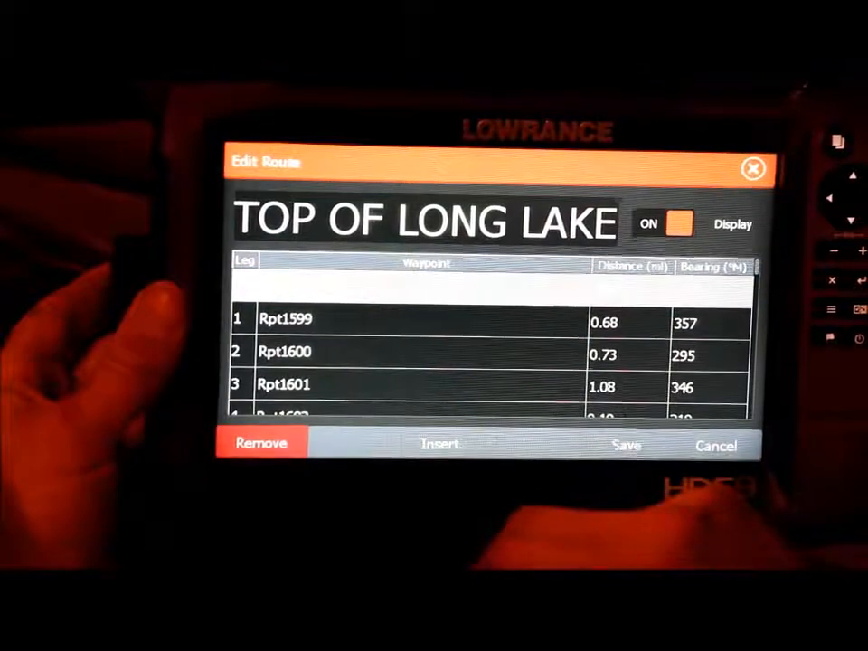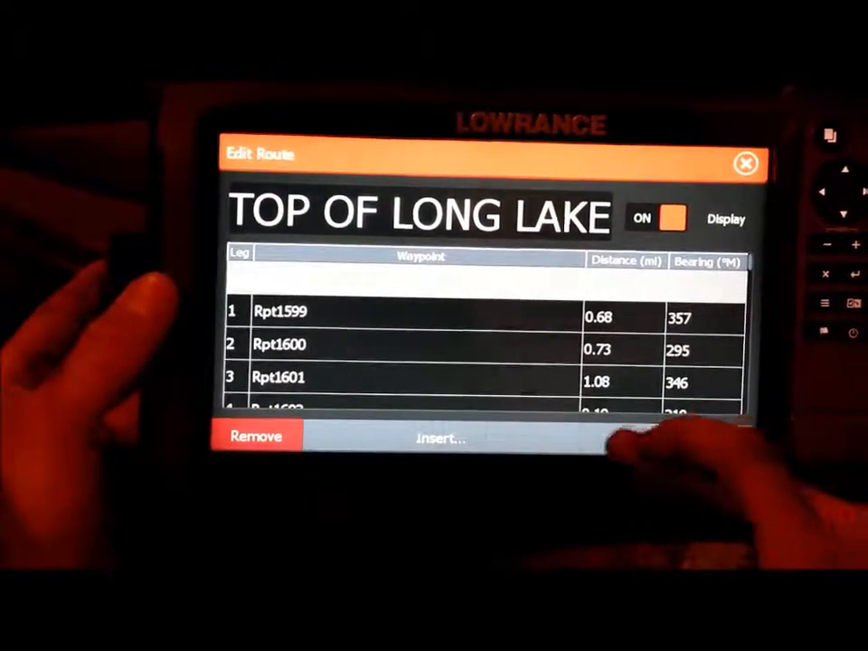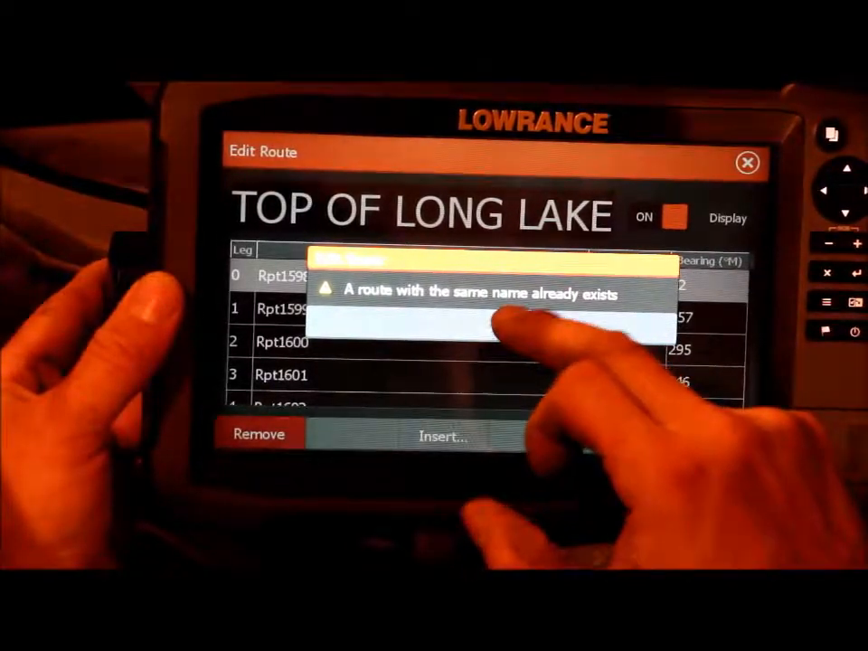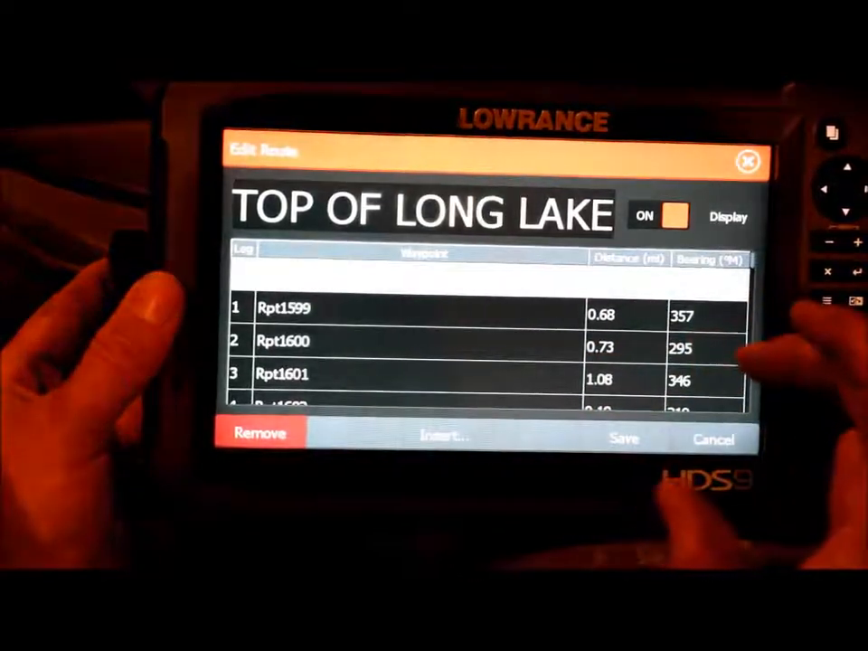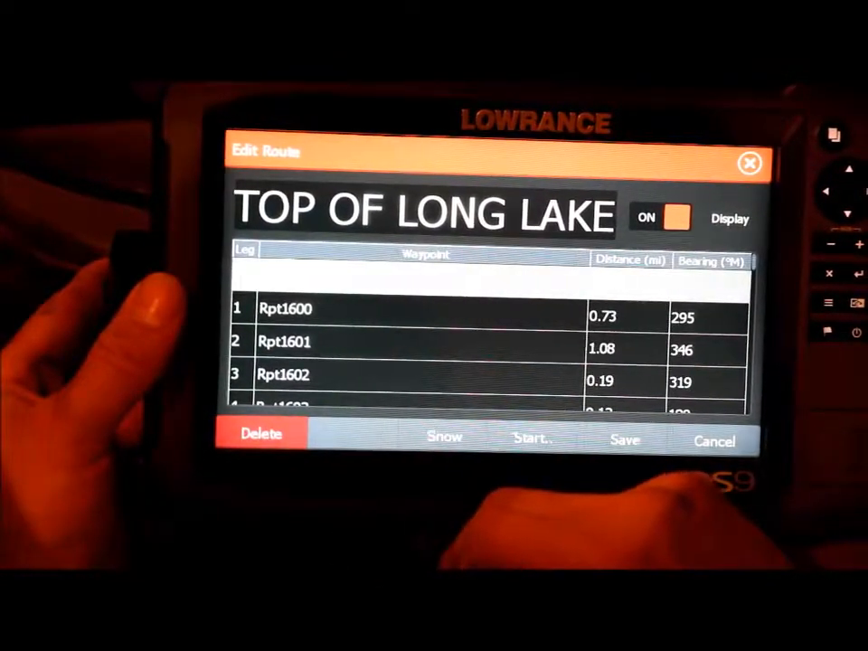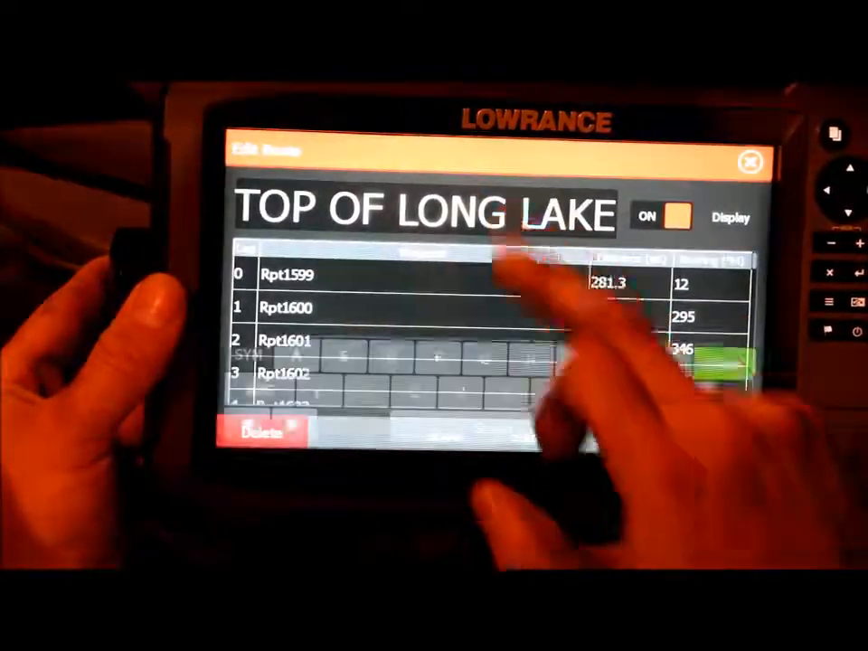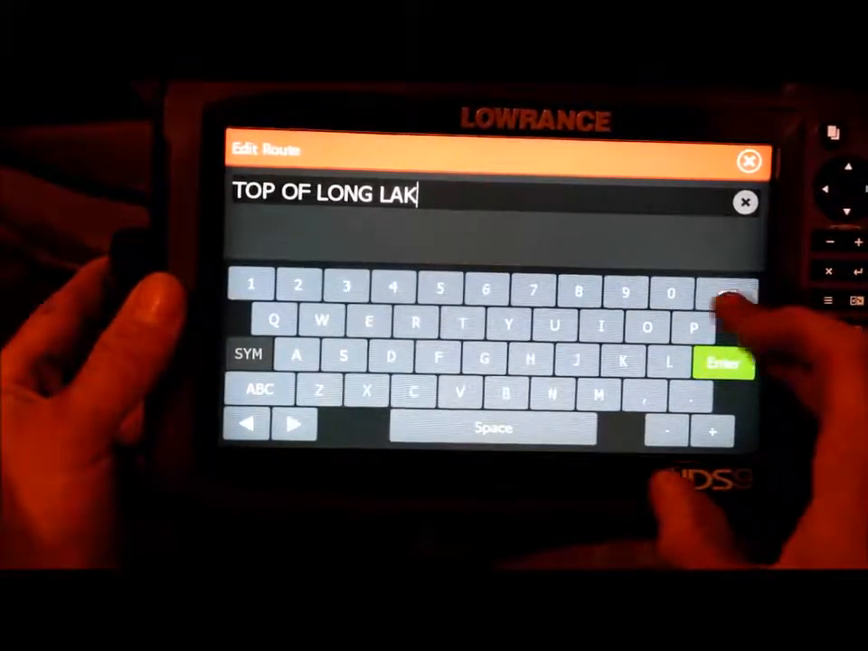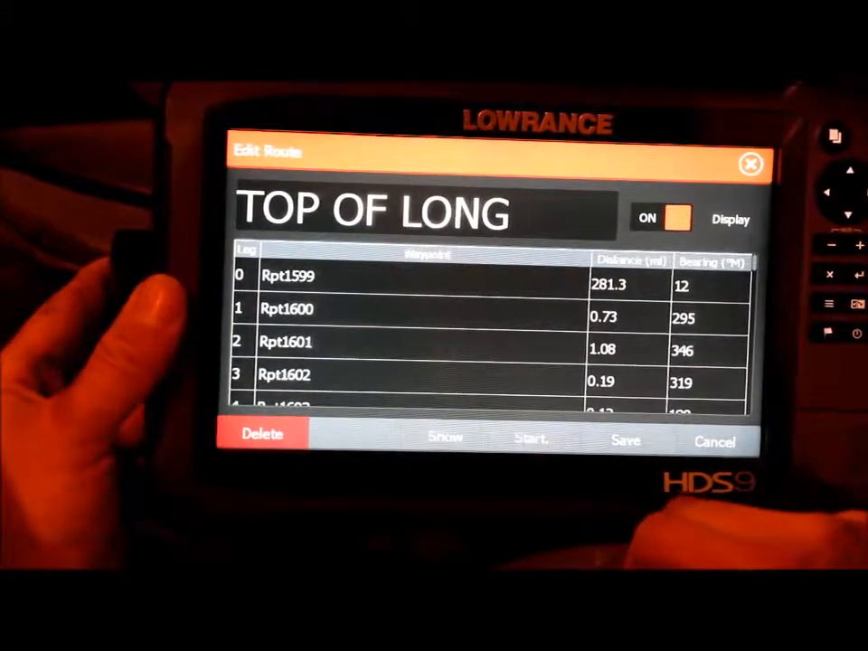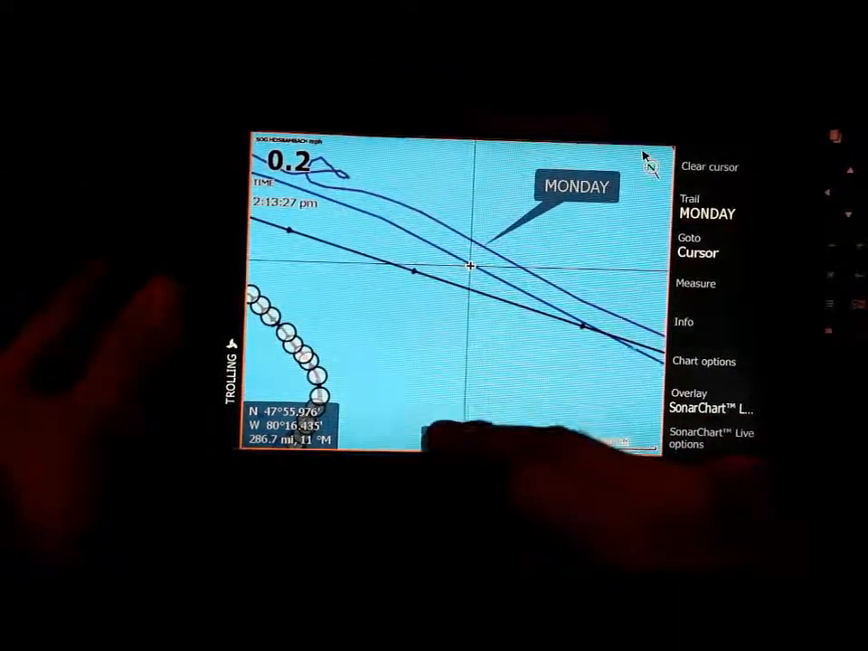I don't know why it's saying insert that. So I am going to hit save on that. The route with this name already exists. Yes, of course, because I've changed that. I'm going to hit save again. Route with this name. Oh, crazy me, we'll just say top along. I'll just show you how we do this. Hit save again. And now,